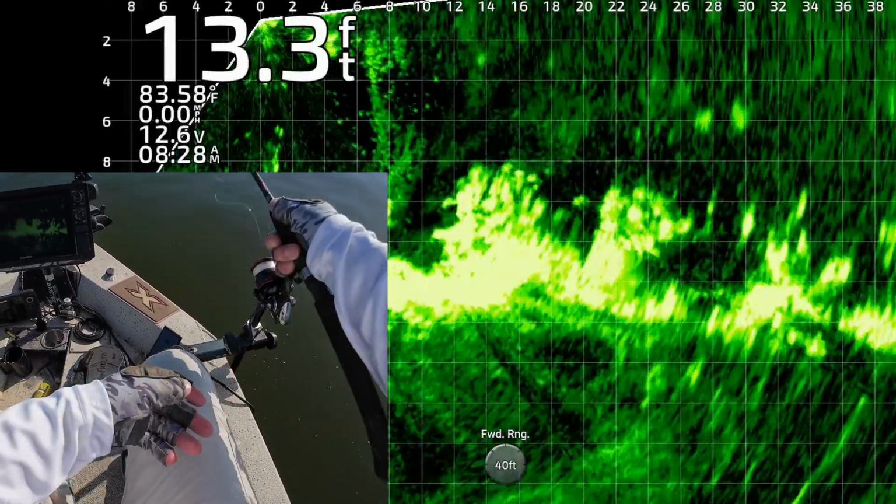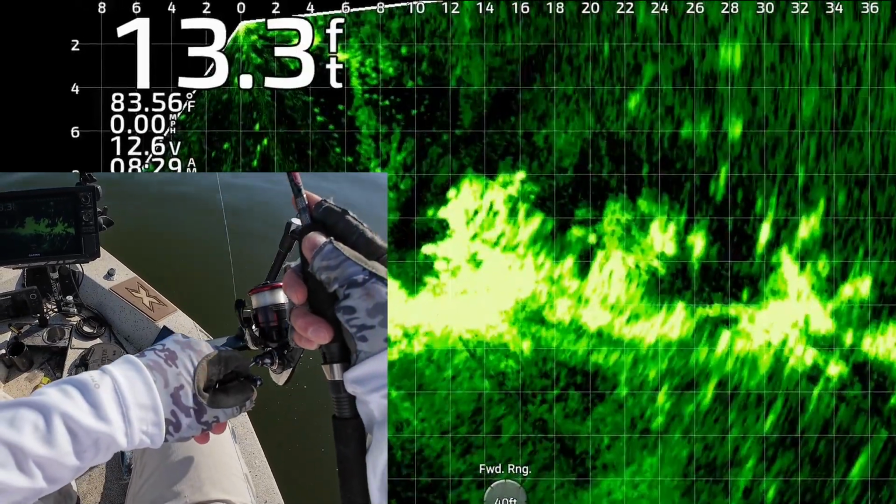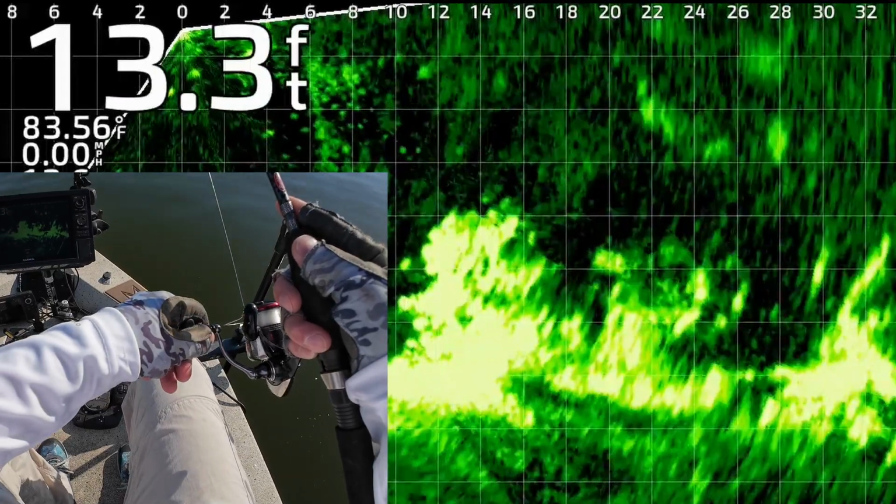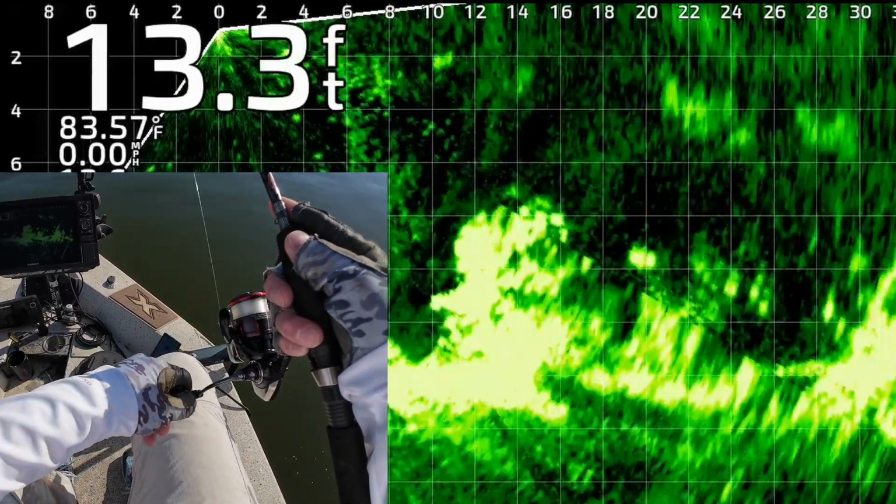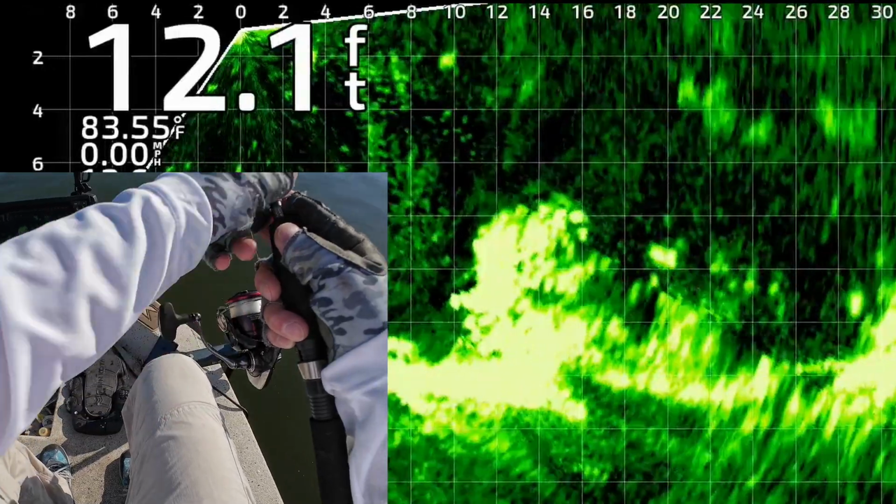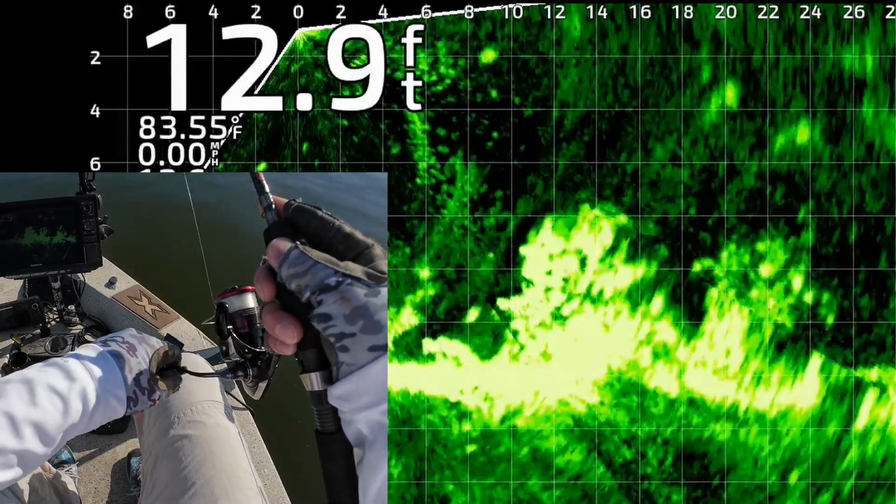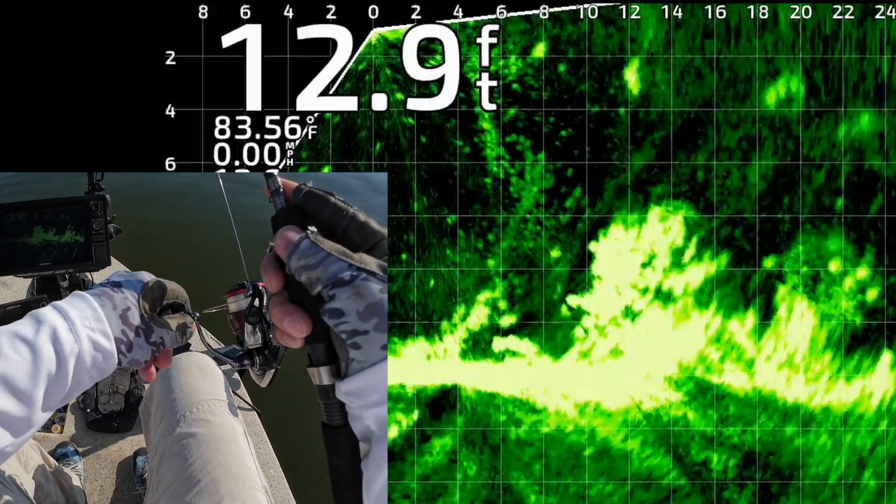I'm gonna put it in there and try to trigger a reaction bite. I'm just gonna reel it on top of the fish. I'm not really targeting individual fish. 24 feet. Bringing it on top. There's a couple good ones right there. Now my jig and weight are at about 16 feet. I'm bringing it on top of that structure right there.